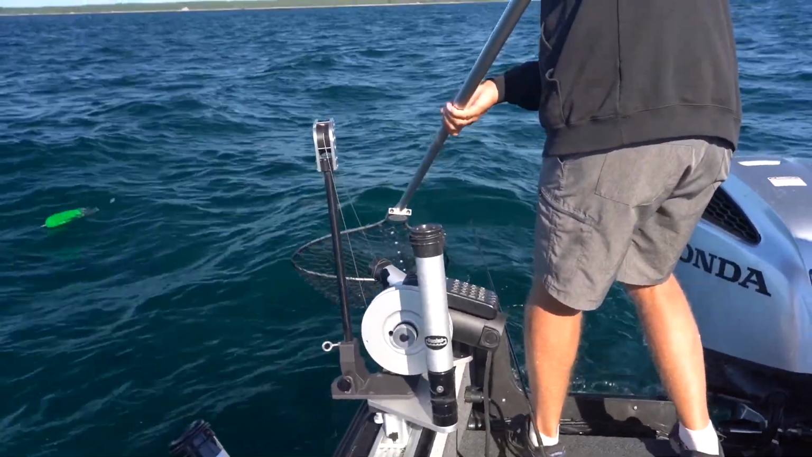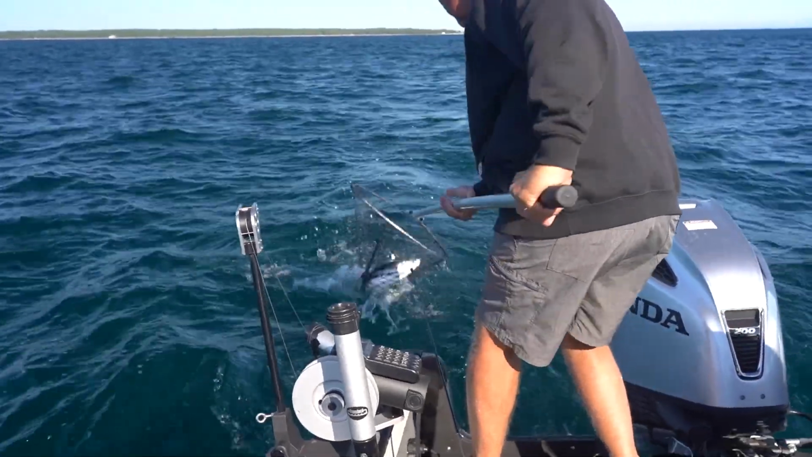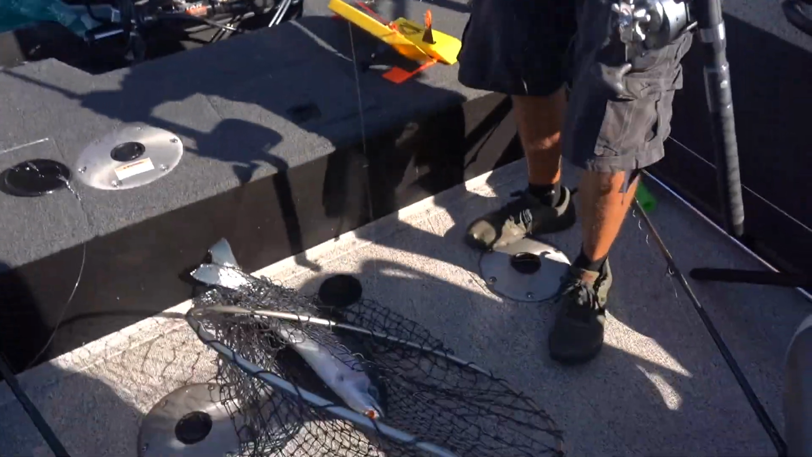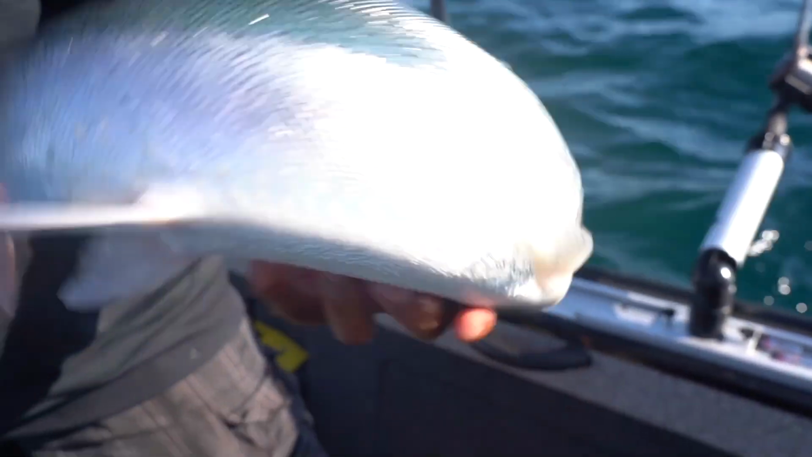Oh, he's a nice one, boys. Oh, yeah. Nice steelhead. That is some good eating right there. Beautiful, beautiful.